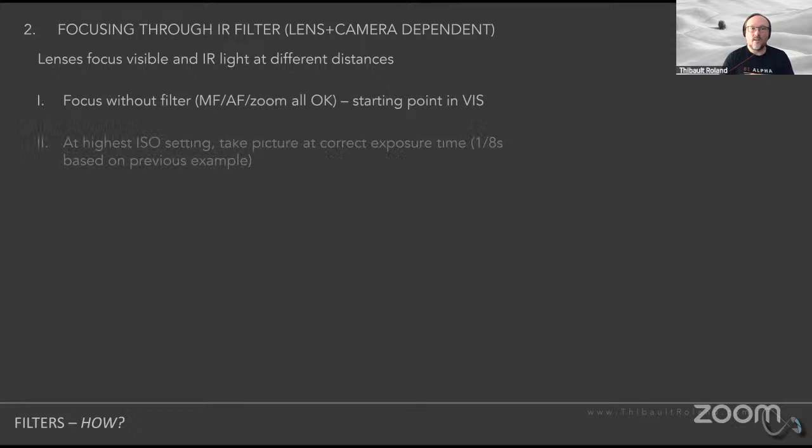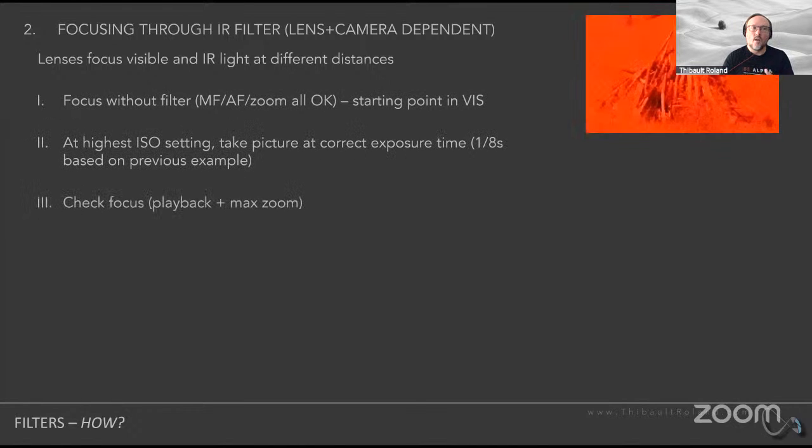So, how do you fix this? You're again going to take a picture without that filter on, and you're going to focus with visible light. This is again just going to be your starting point, after which you put on the filter. Once you have the filter on, increase your ISO setting all the way up. Again, remember, 100,000 ISO or something like this. And take a picture at that good exposure time that we were talking about earlier. It might be an eighth of a second, just like the previous example.